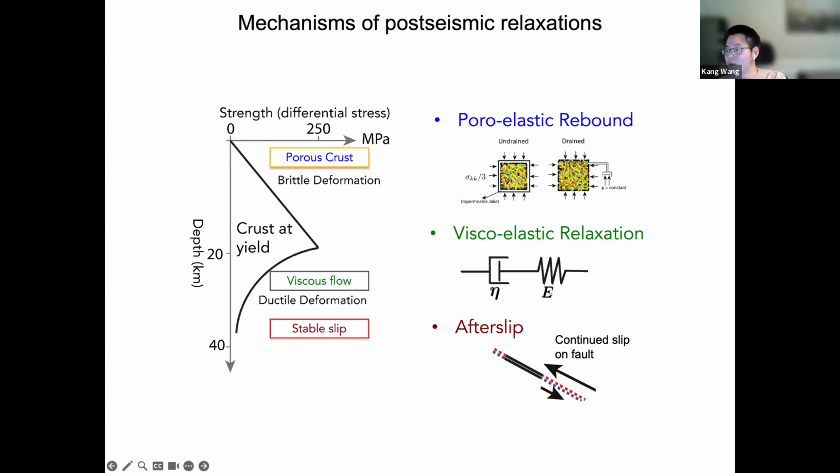Clearly, studying the evolution of post-seismic deformation allows us to distinguish those deformation processes, and it also helps us understand the mechanical properties of the fault zone and the surrounding crust.